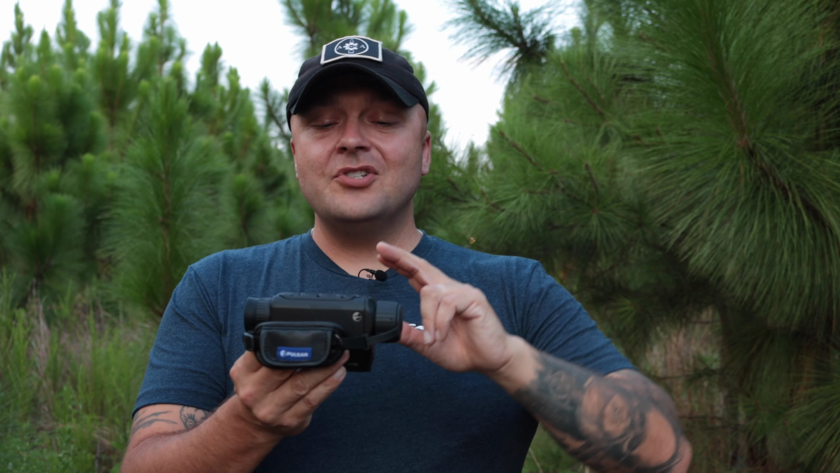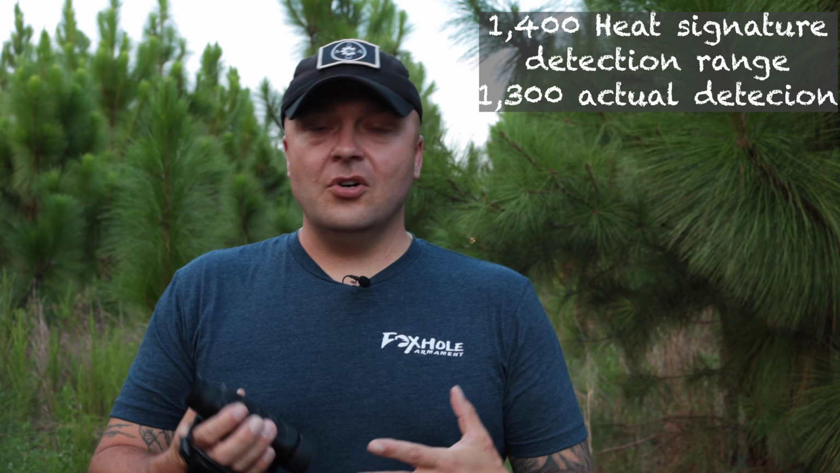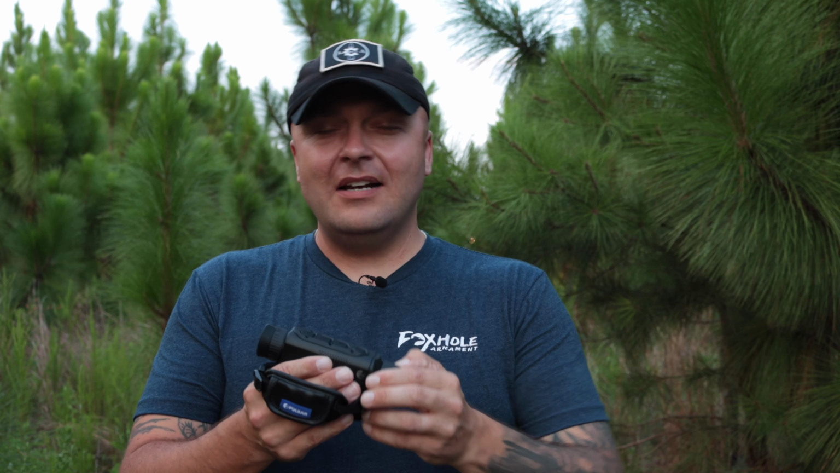The detection range on this, on their website, they say 1,200 yards. Now, they're saying a man-sized target at 1,200 yards you can detect, not ID. I haven't been able to test that out at that distance. I would say I've got up to about 700-800 yards and been able to detect stuff with this, but that's the furthest out I've been able to get.